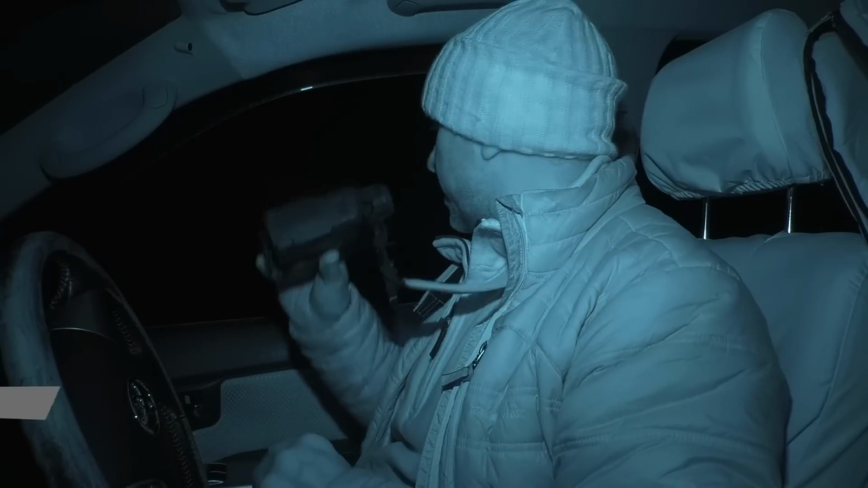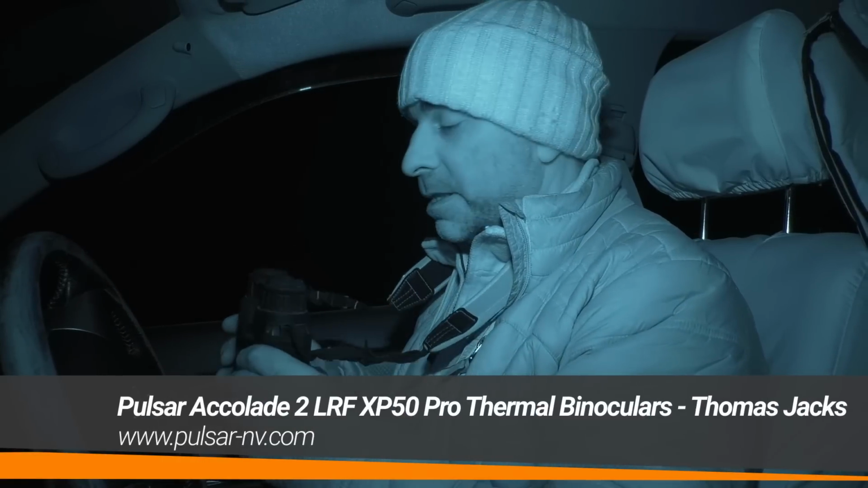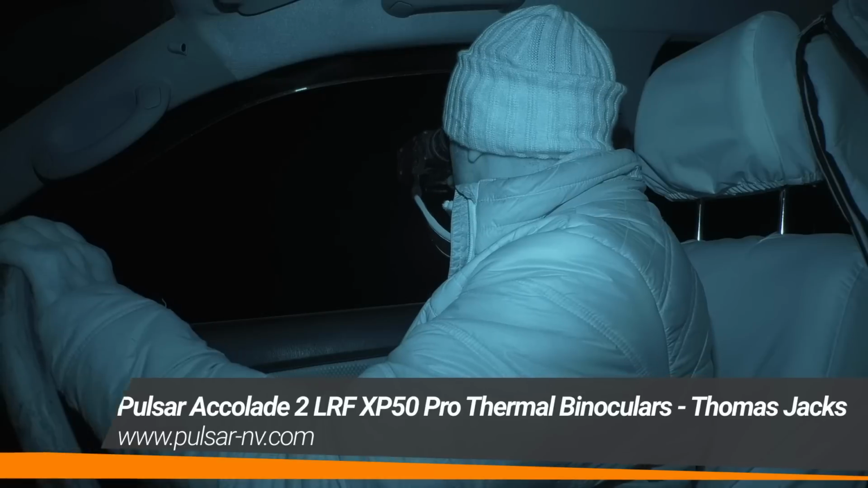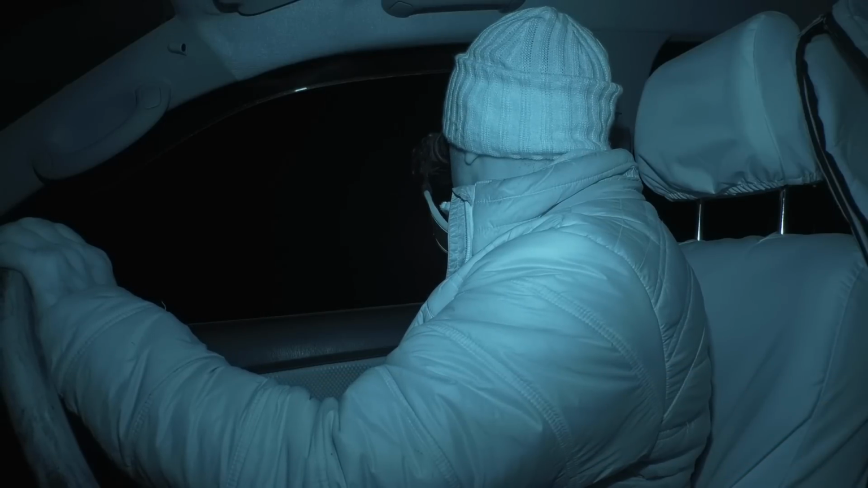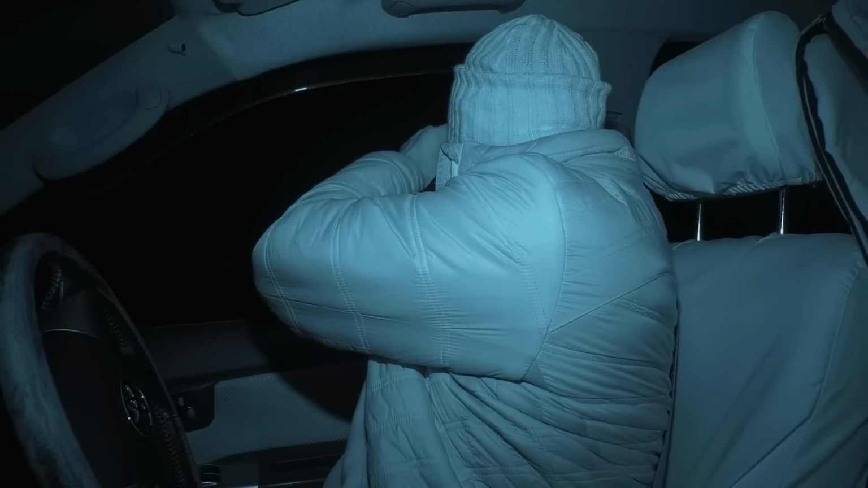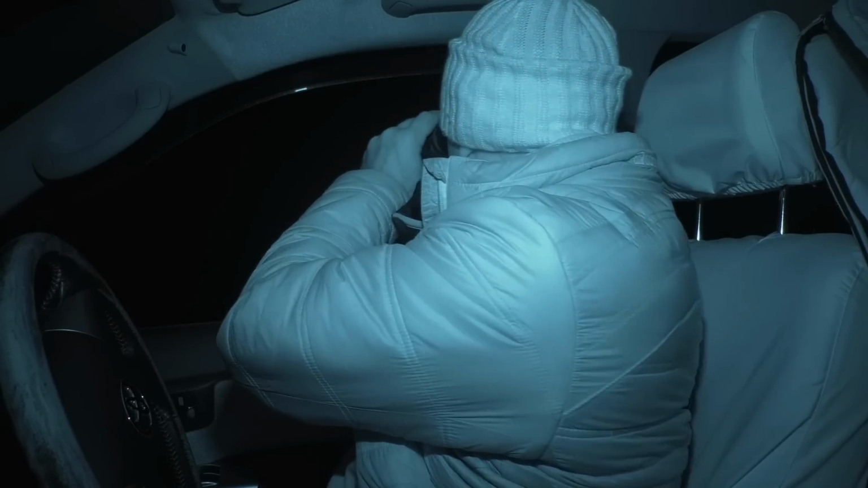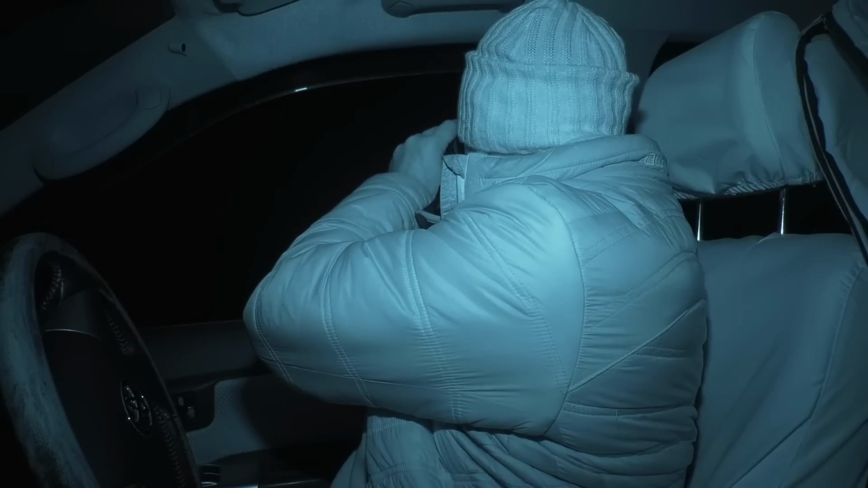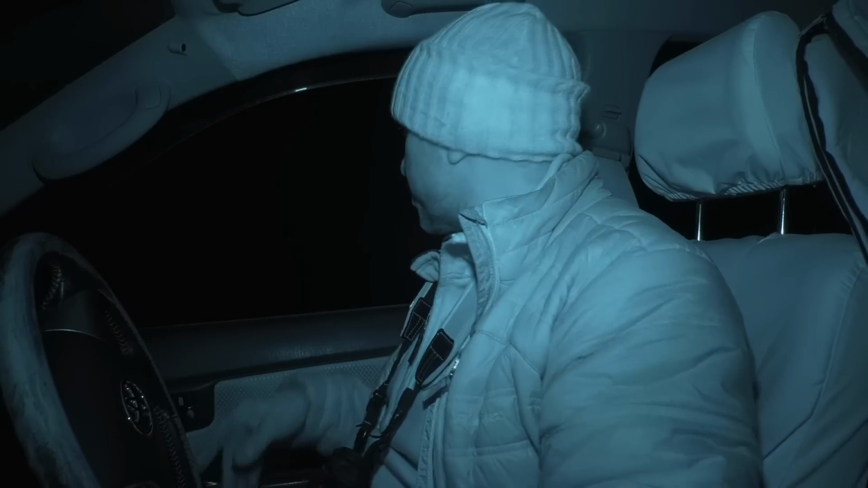So I've got with me the Accolades as well this evening. These are the Accolade 2 Pros. Really good binoculars, see a long way with these. And that is a fox making its way across that field. Alright, park up and see if I can get onto him.